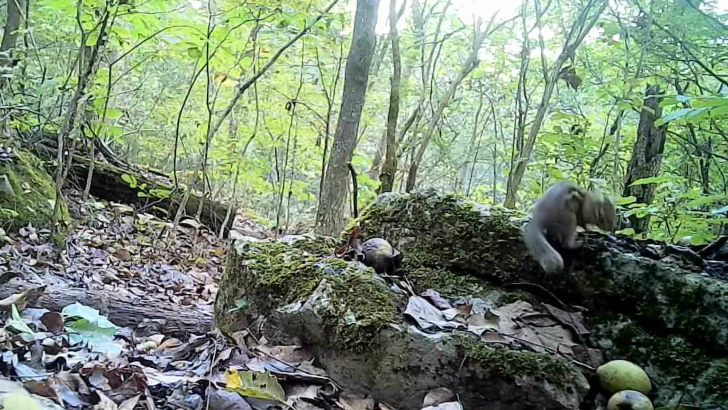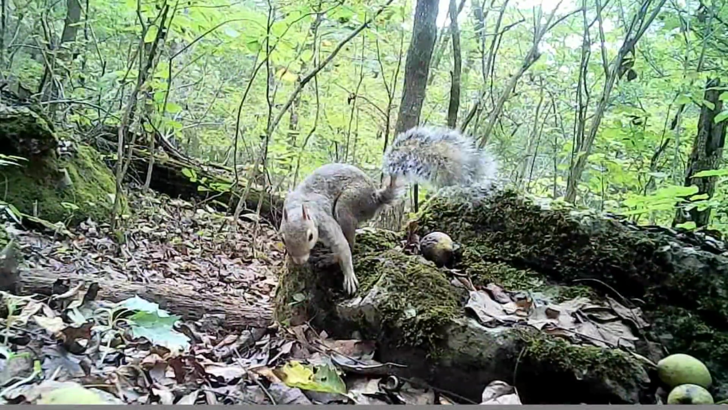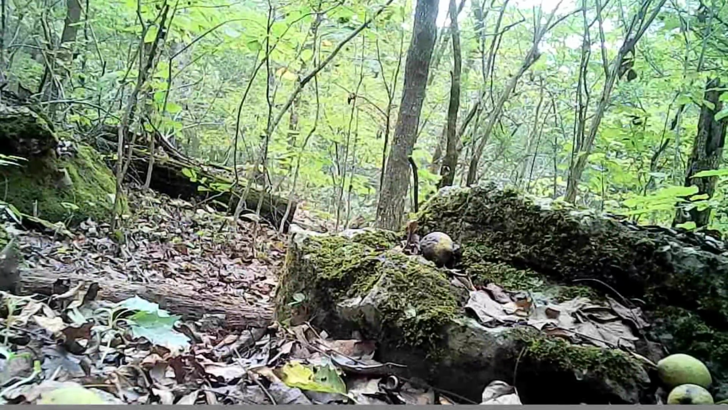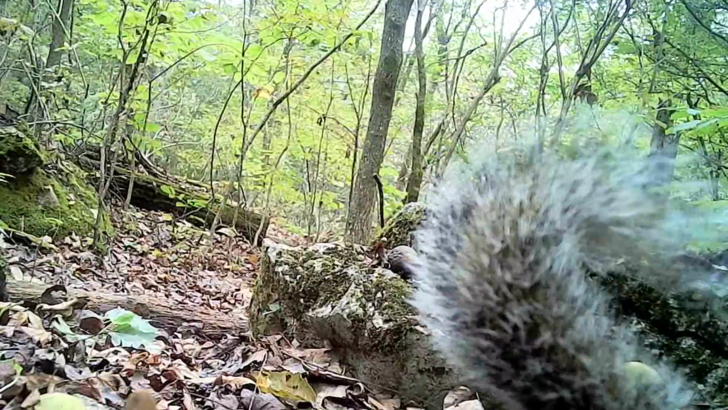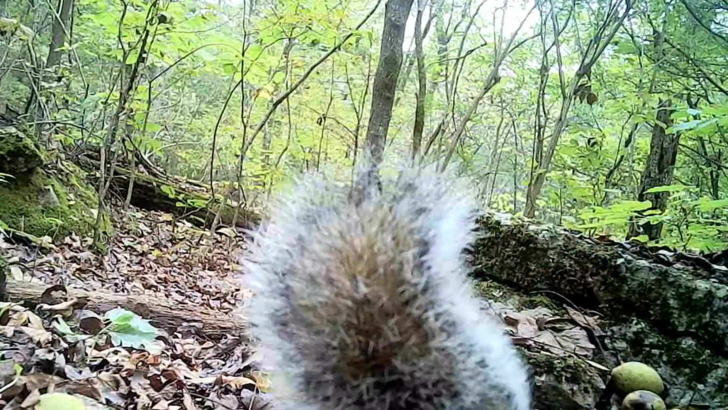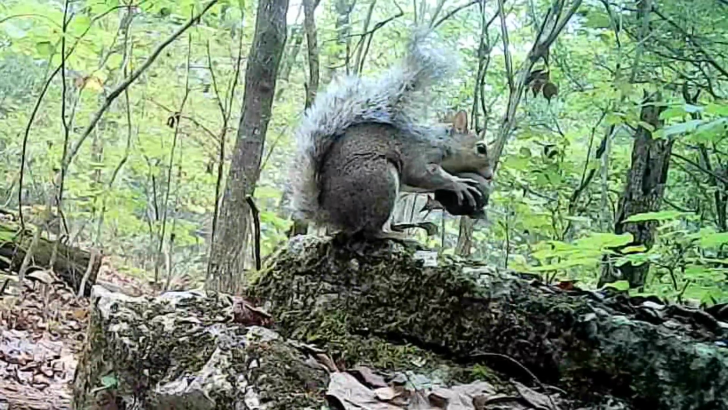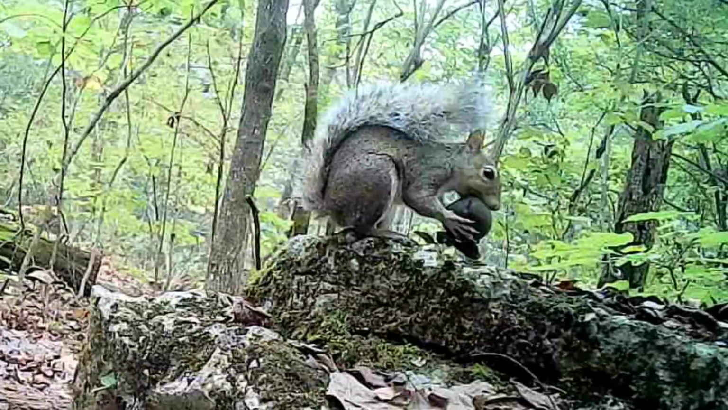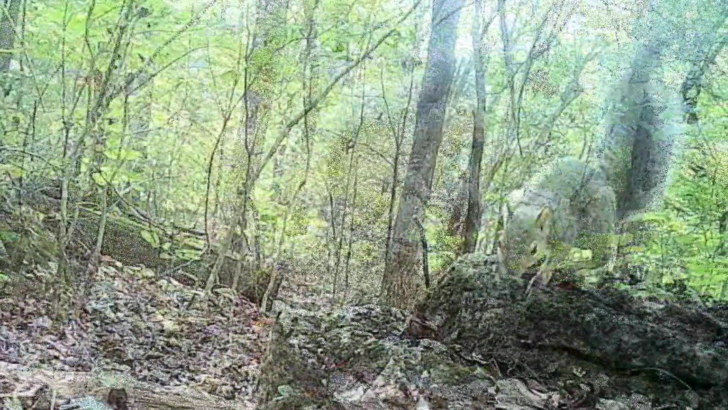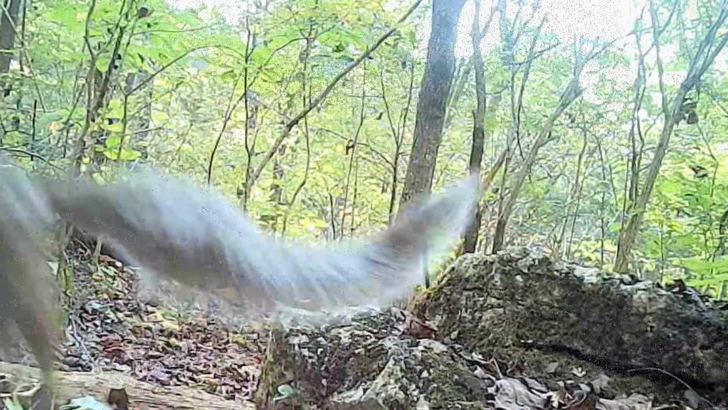And at the log, little Chucky's busy, coming and going. But this is Ricky's little favorite spot. He loves it right here. Loves him walnuts. Right in front of the camera. That little bushy tail, hard at work. He picks him one out and he goes to town. He can go through them, can't he? He's busy. Ain't got time to fool around.